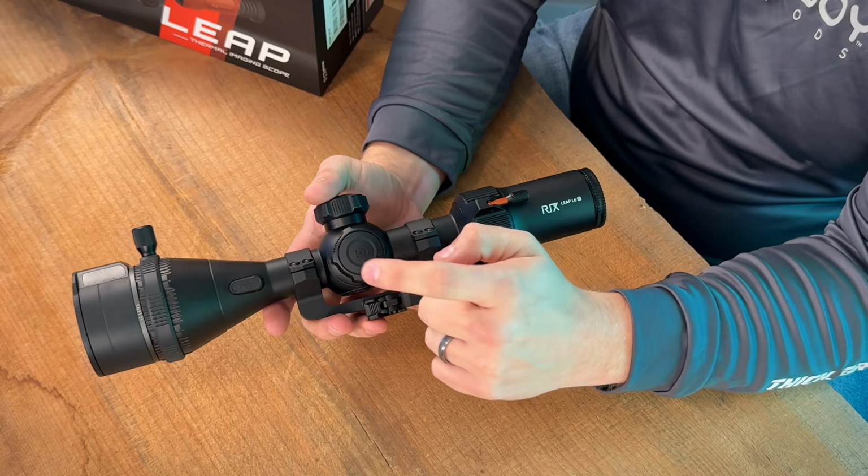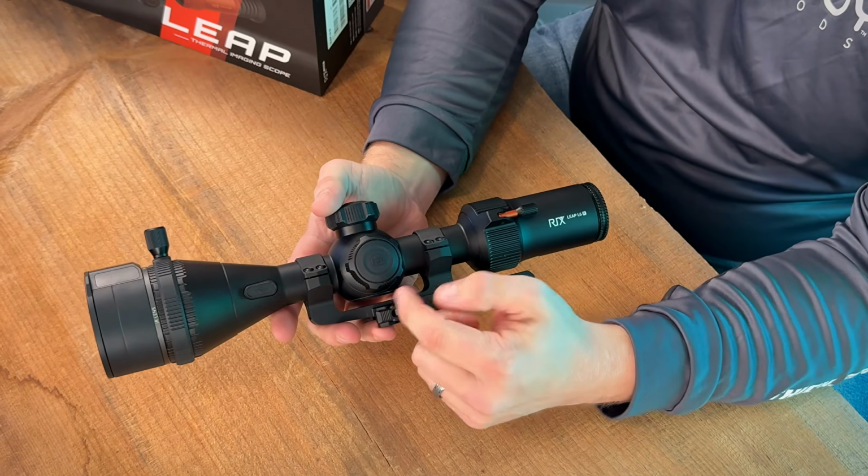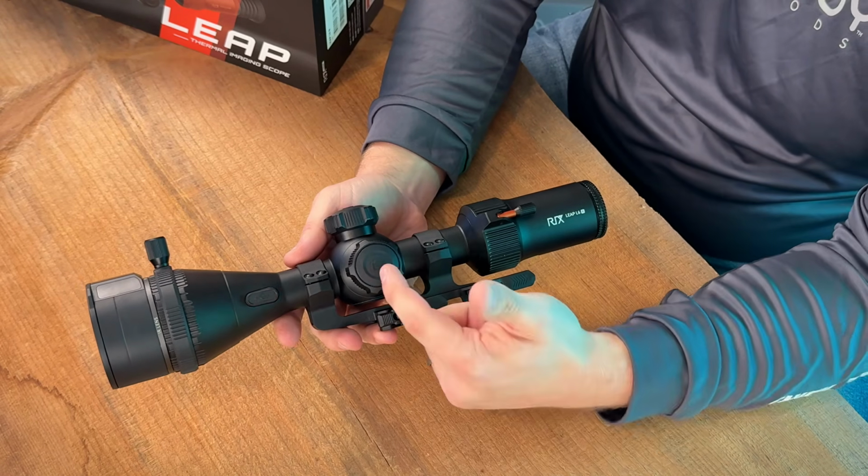So on this side of the scope, you guys, we've got your video and rangefinder button. A quick tap is going to enable your rangefinder, put it in continuous or scan mode. A long press is going to enable your video recording. That is different than the L6, because on the L6, you would just quick tap your video button and it would start video. And I love that because you could literally just quick tap it, you had video going, and that was that. You didn't have to press and hold it. With this one, you do have to press and hold it to enable video, but that's because they went with a dual function button for laser range finding. So you press the button, it enables your laser rangefinder, you hold the button, you get video.